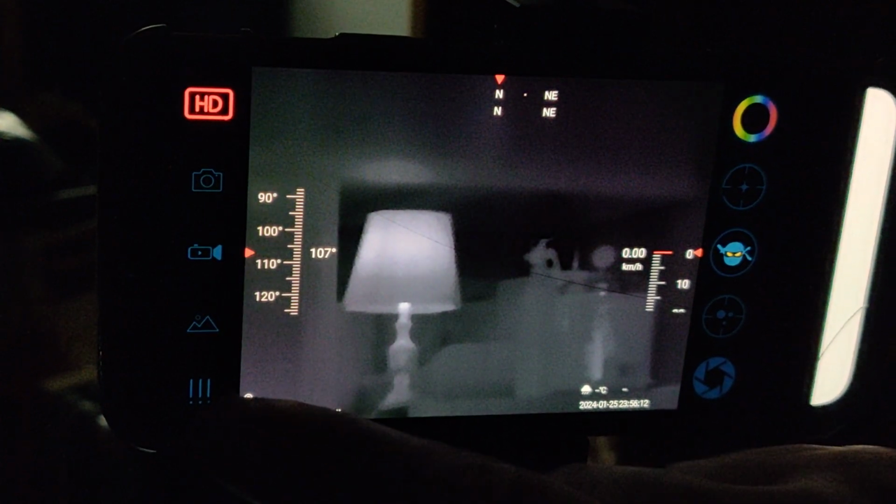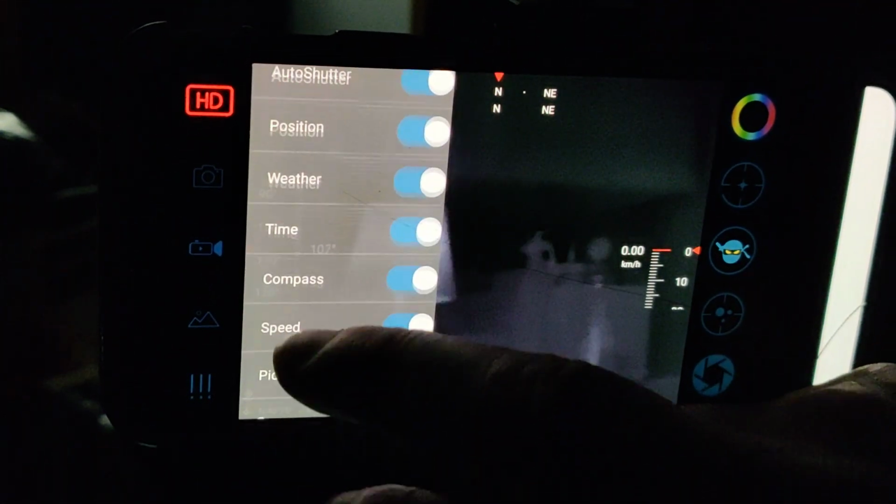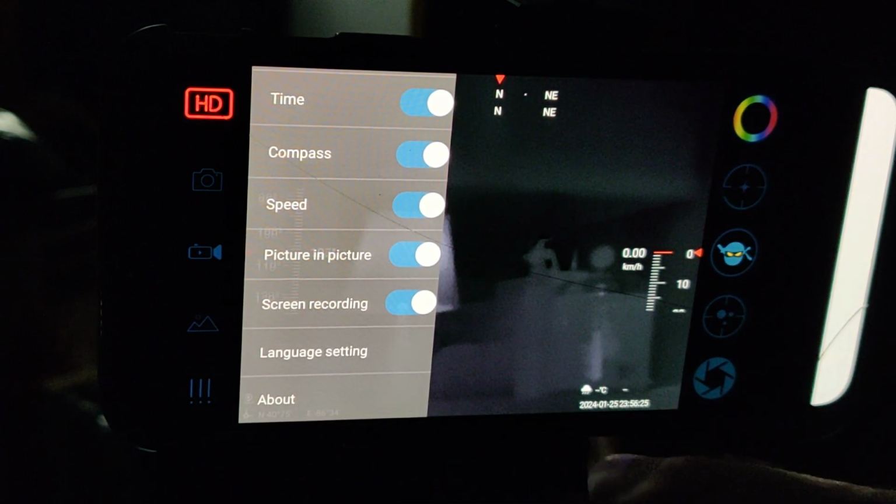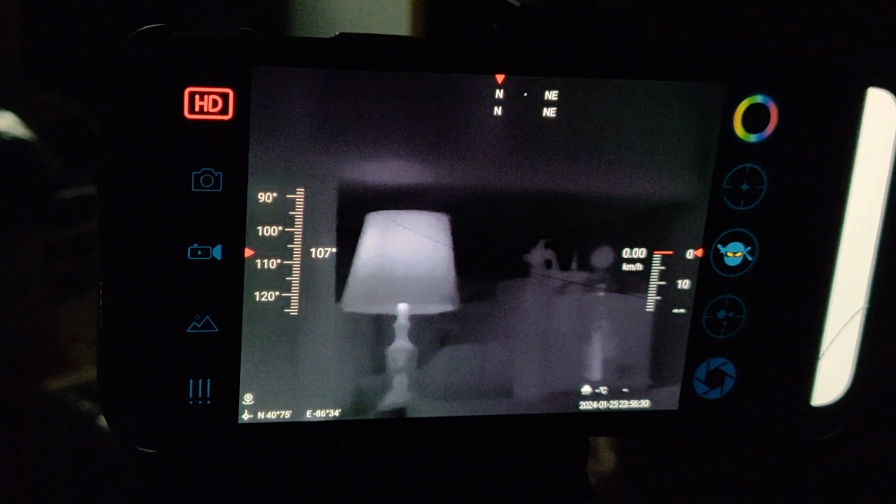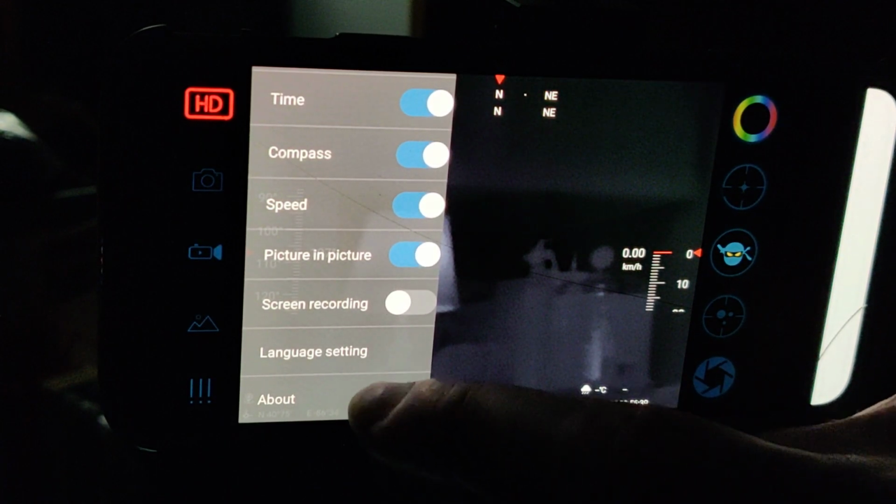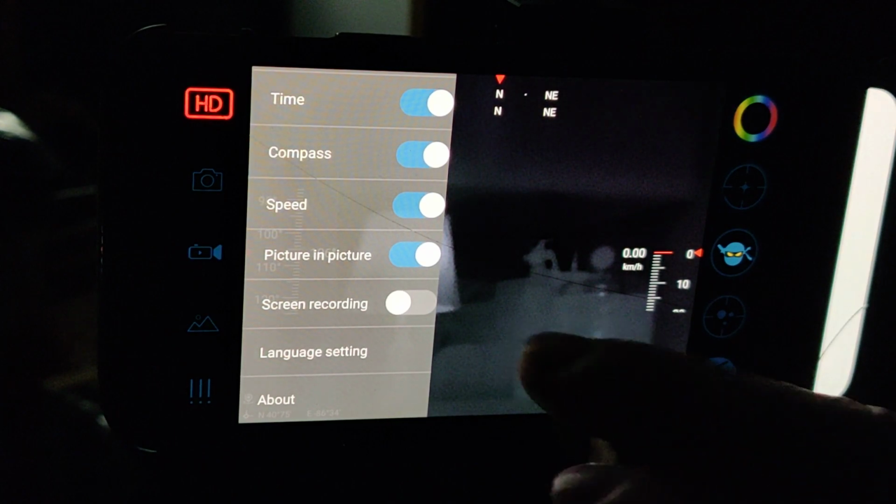Going back over some of these other settings. Screen recording, I've been using that, and it actually records the entire screen. So when you hit record in the app, it's not just filming what the camera sees, it's recording the entire screen. If you get a text message from a friend, it records that too. In fact, I decided I don't like that, so we're just going to turn that off for now. Language setting, that's self-explanatory. About's just date, time, version, that sort of thing.